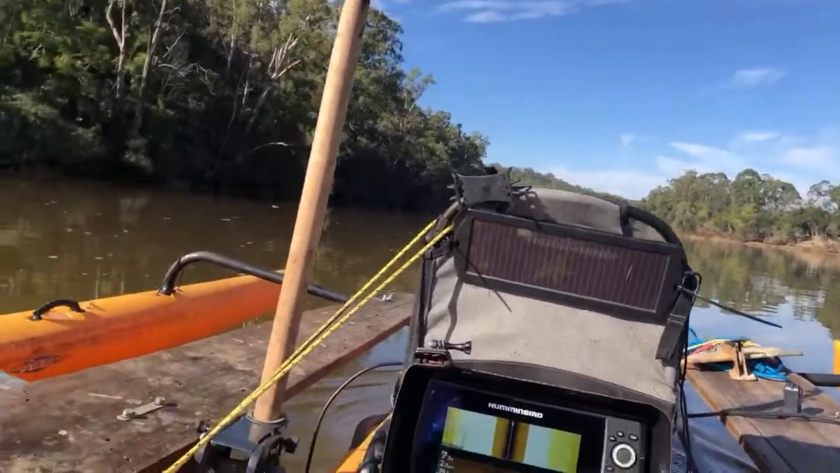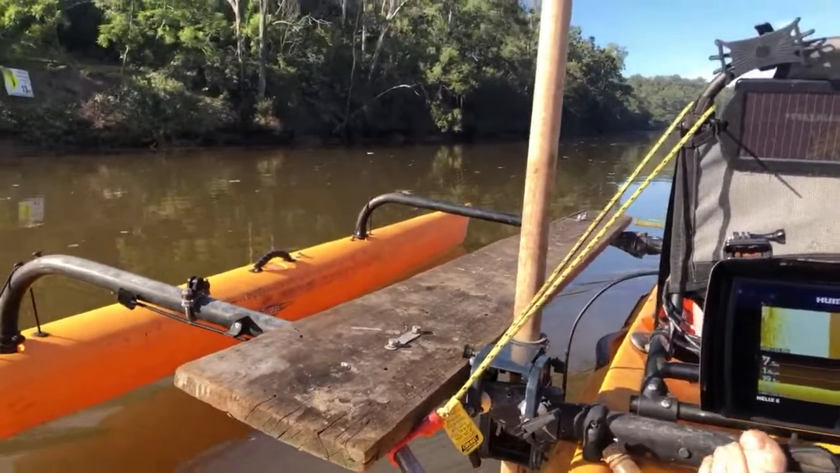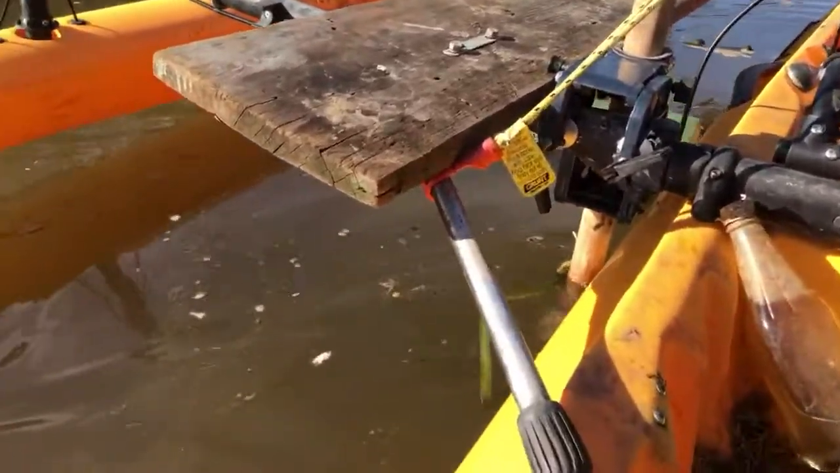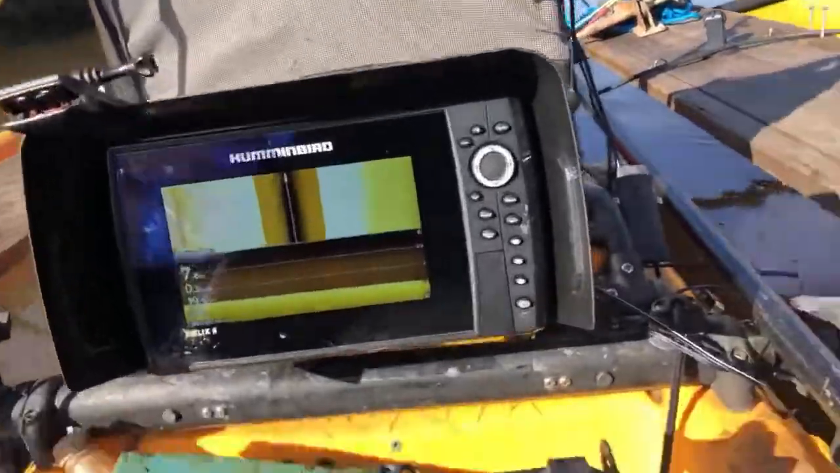Never had abs. What's this floating on the water here? Grab that. Add it to the collection. Oh. Come here, come here, come here. Gotcha. Another bit of rubbish. Ooh, let's throw that in the front.